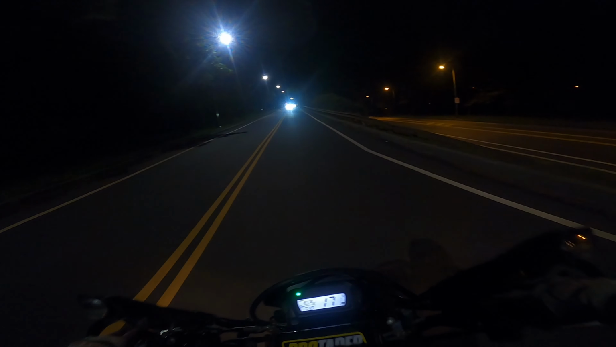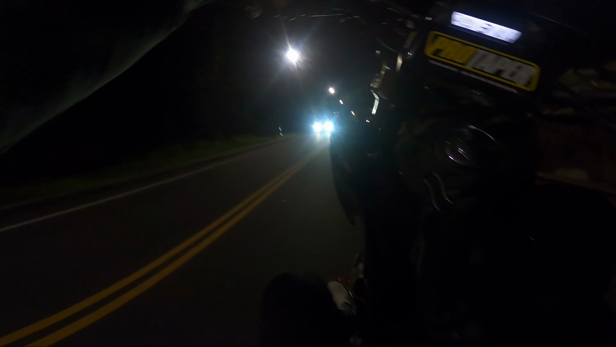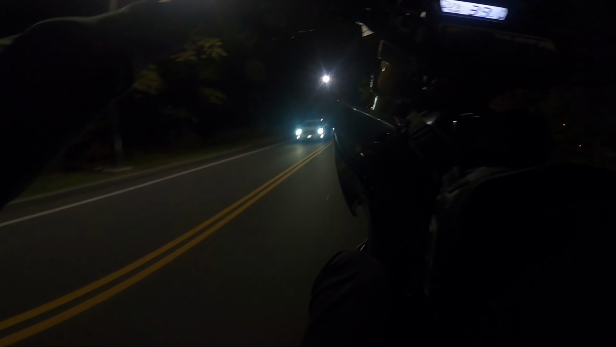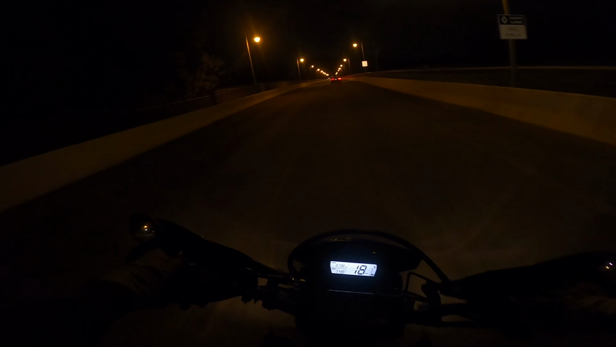Dark. I can't see anything when I wheelie doing that. Whew, almost a full moon tonight too. Getting closer to where we need to be. Getting closer, mate. Ooh, nice clear bridge. Oh, look at the moon too. It looks sweet.